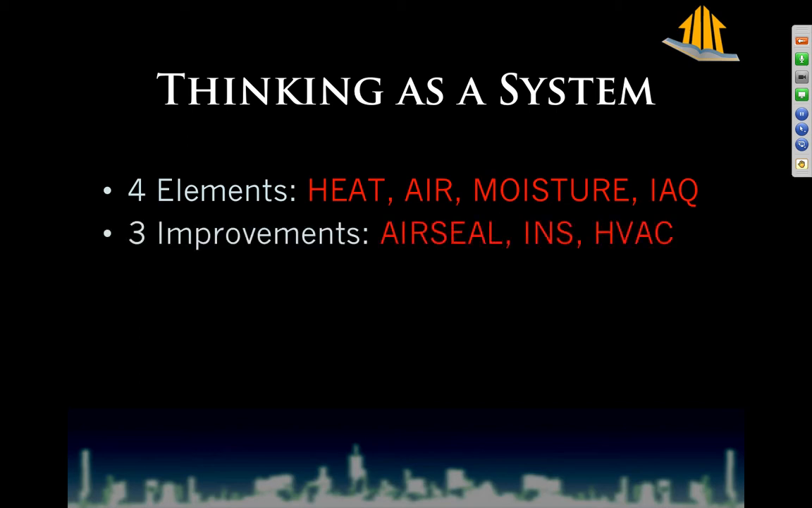There are 3 improvements for every home. In order, they are always air sealing, insulation, and HVAC. When you say insulation and air sealing, people stop listening after you say insulation. So you never call it insulation and air sealing. Call it air sealing and insulation.